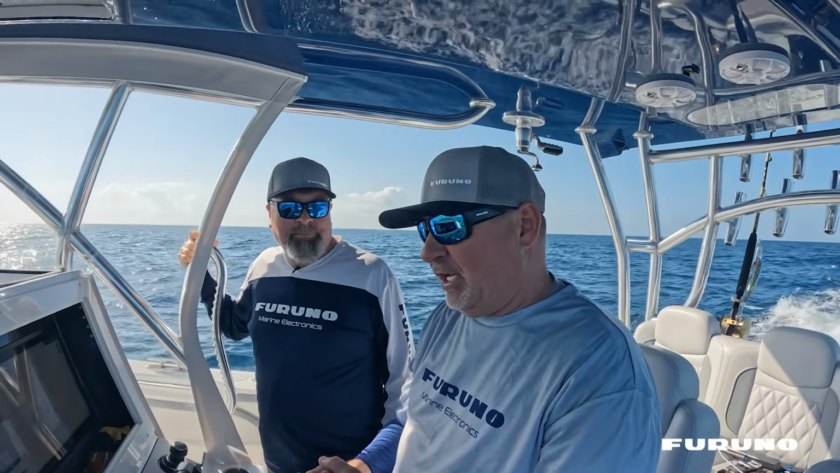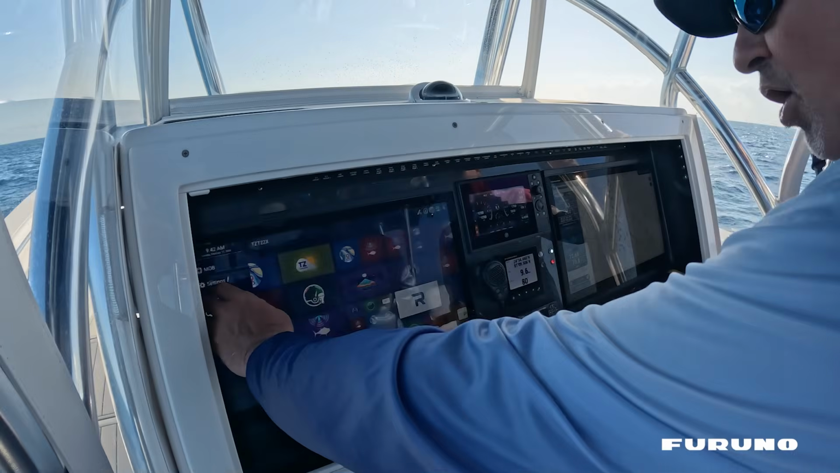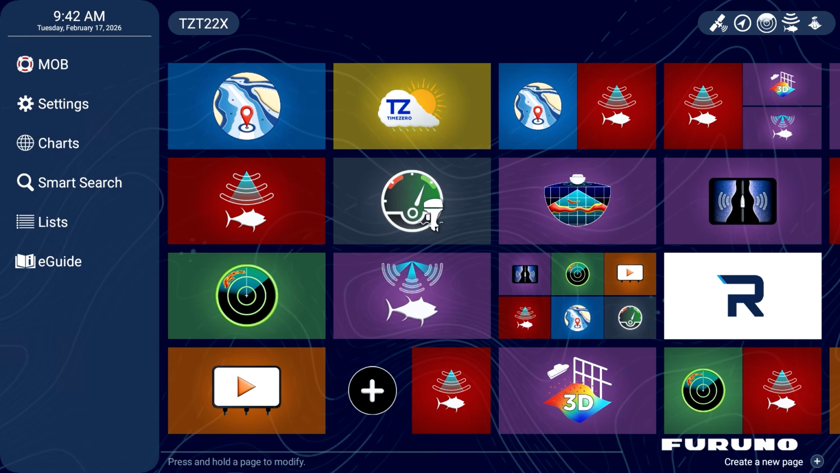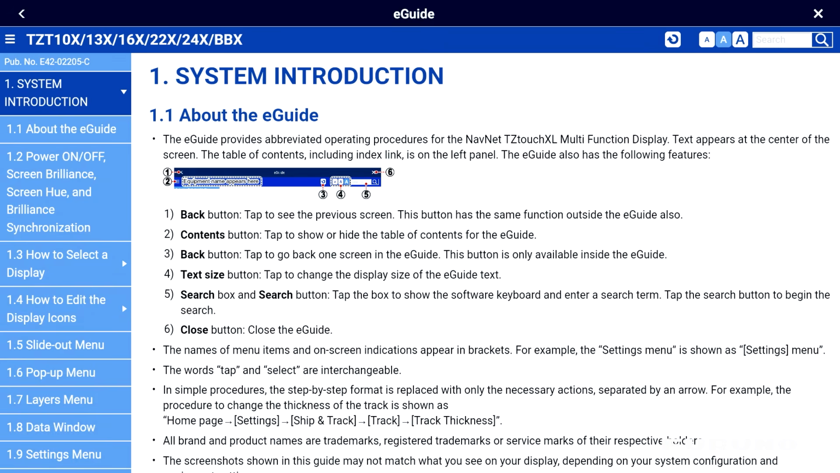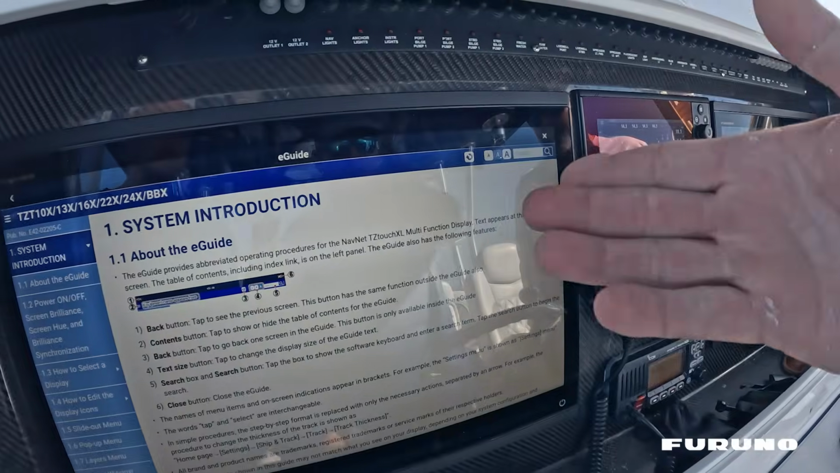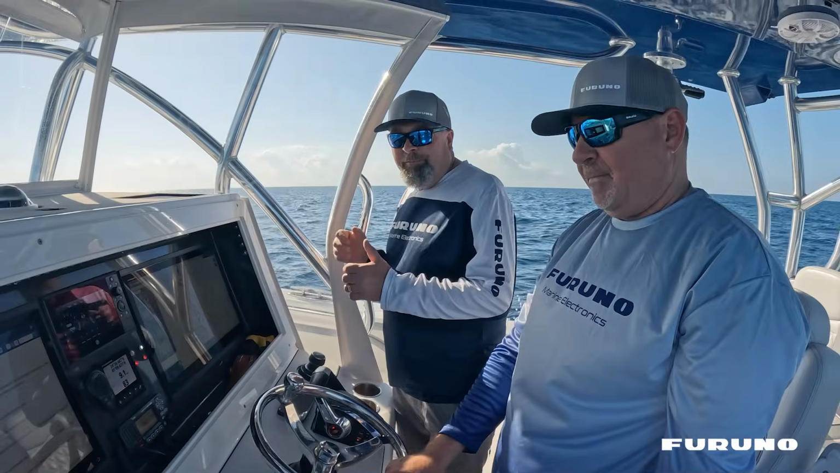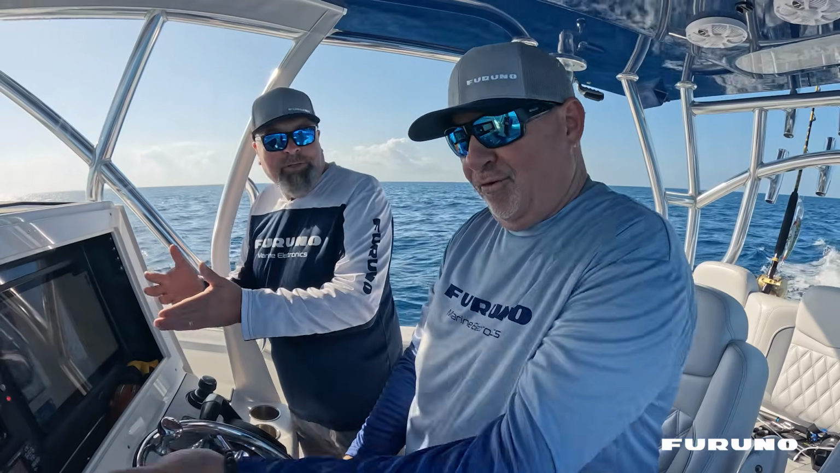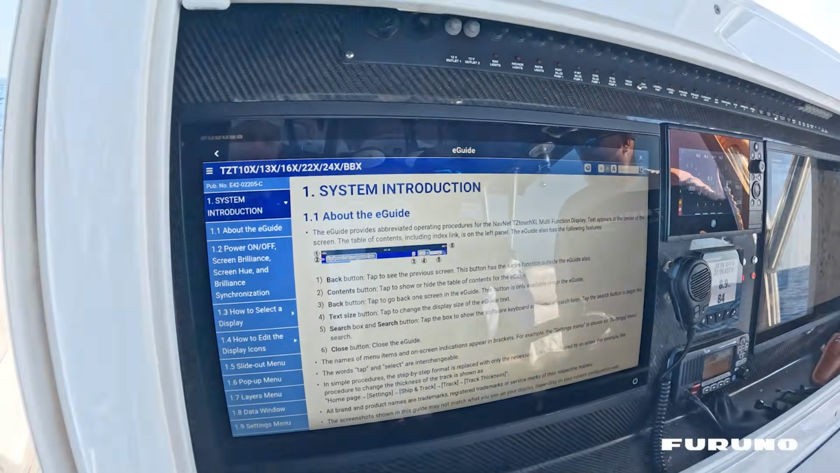If at any time you need additional help, you simply refer to the e-guide that you guys offer right on your main menu. You can simply go right to that e-guide, type in exactly what it is that you would like to do, and wow, there it is at your fingertips. No need to try and find a manual. You actually have it built into the system itself. The whole manual. It's Furuno University at your fingertips, right where you need it.